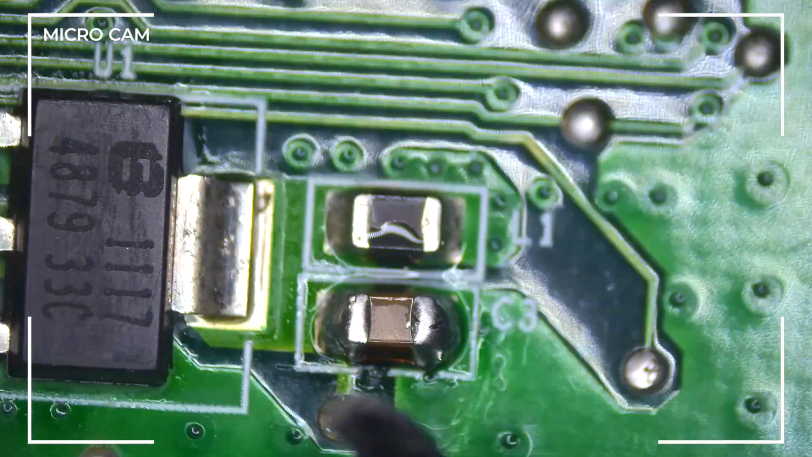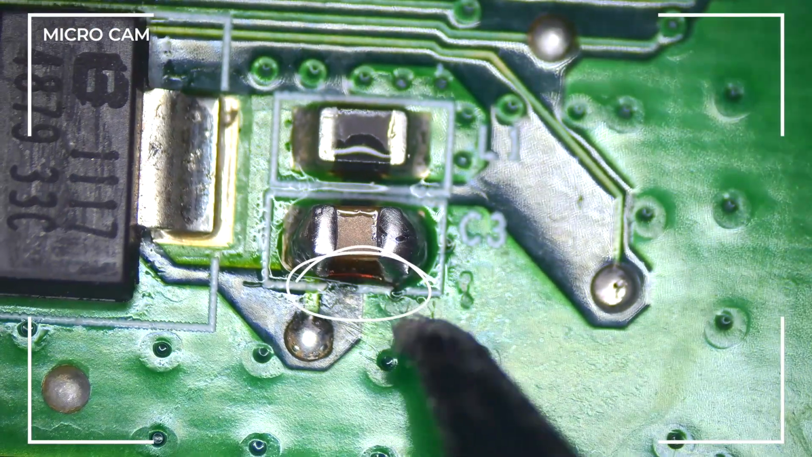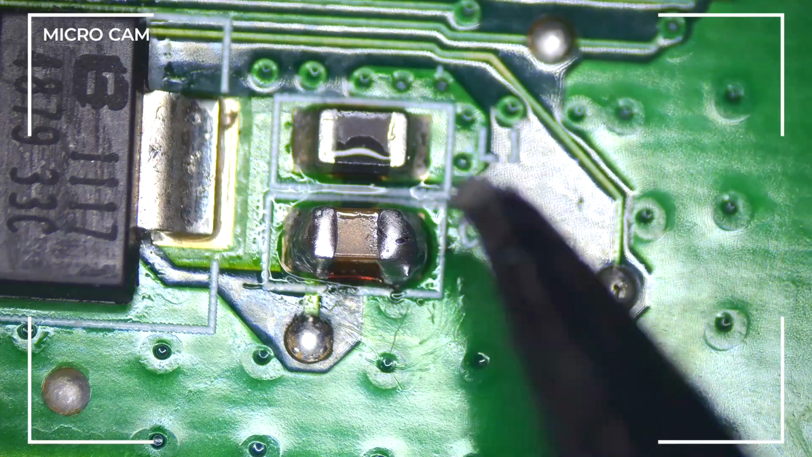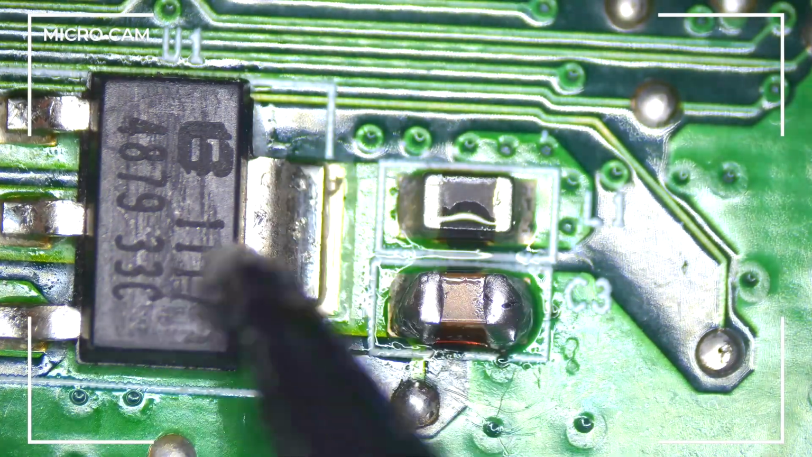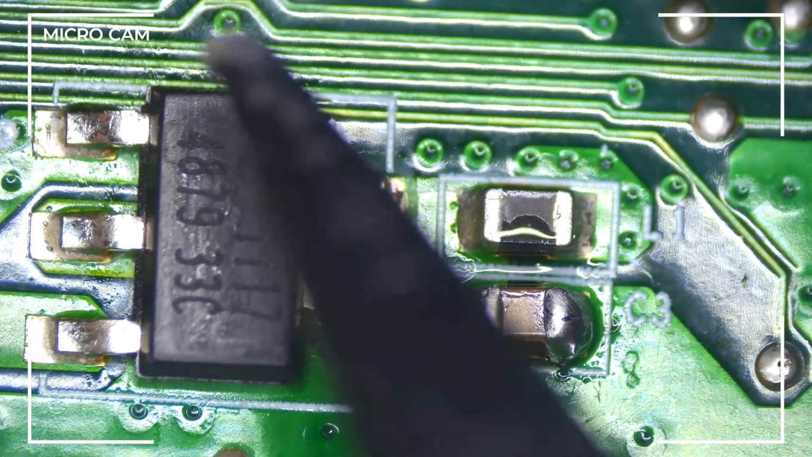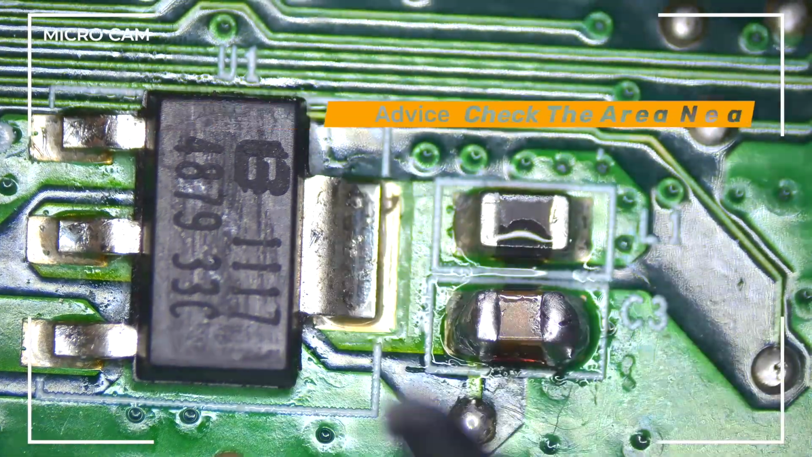But let's have a look here. So that's the output of the regulator. And what we see here, again, a little jump, sneaky jump wire I just prepared. So we do have here a shorted capacitor, but the heat is not generated here. It's generated here. So it's some kind of feedback loop, so to say. So it's not always as it seems. If it's getting hot, you would just change this one here. The problem wouldn't be fixed because this is the culprit. So always check all around.